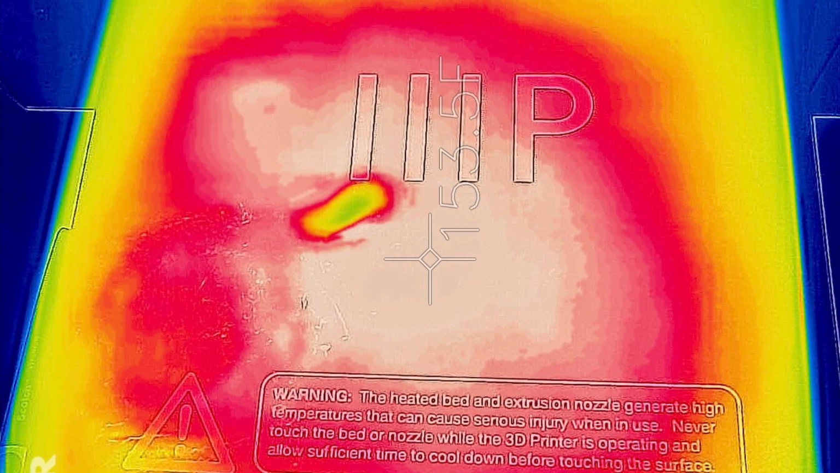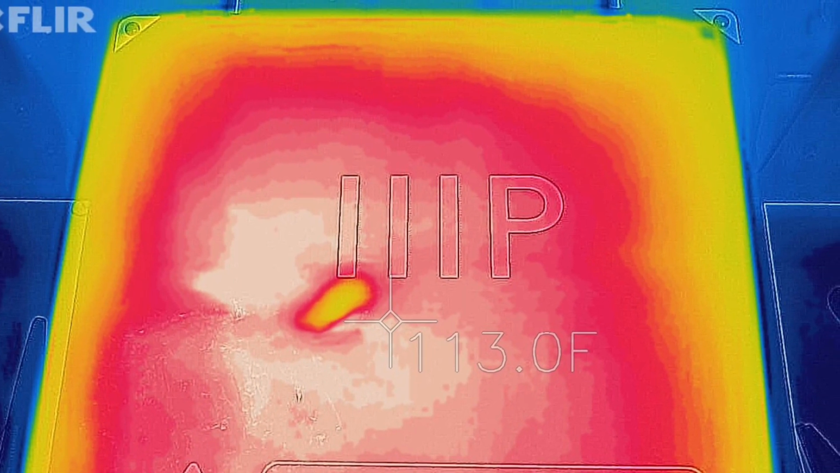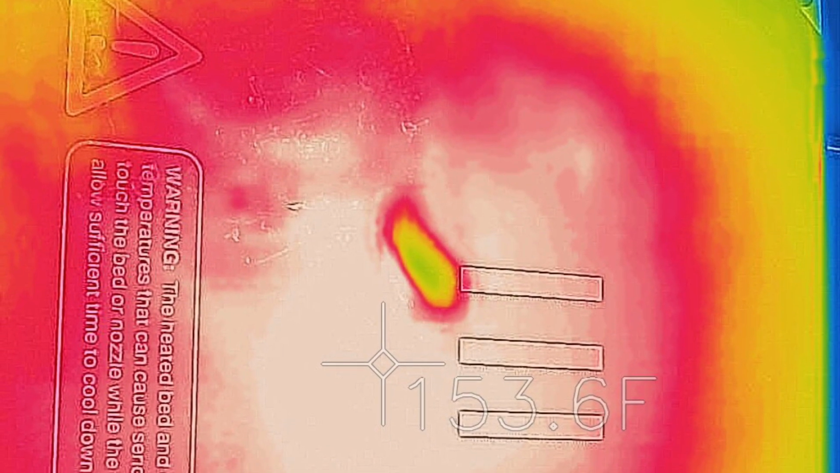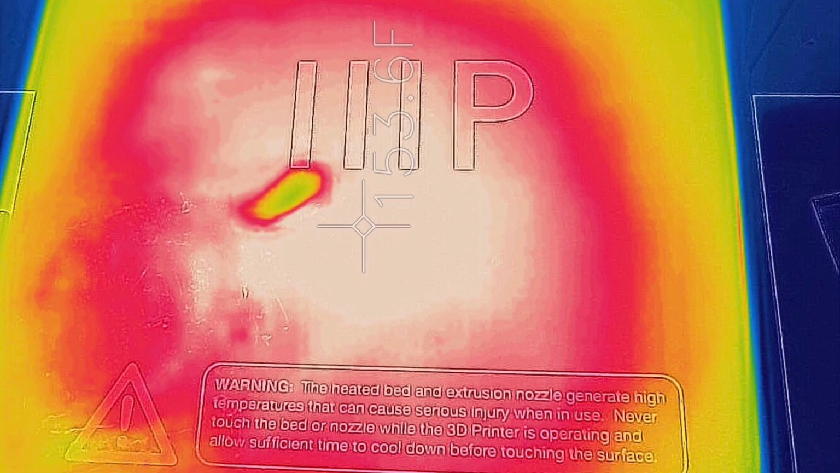In this video, we're going to show you how you can use the FLIR ONE Pro infrared attachment for an iPhone to troubleshoot heat transfer issues with your 3D printer. It's a very useful little device, and I've used it for a number of things. This is just another thing that you can do with it that's very helpful.